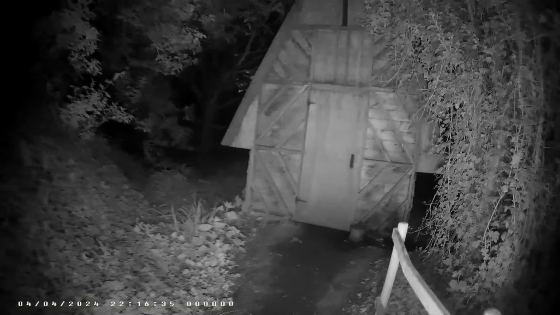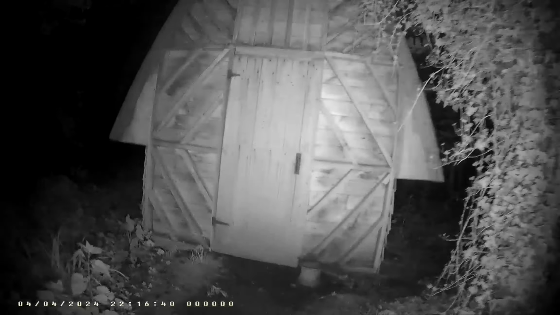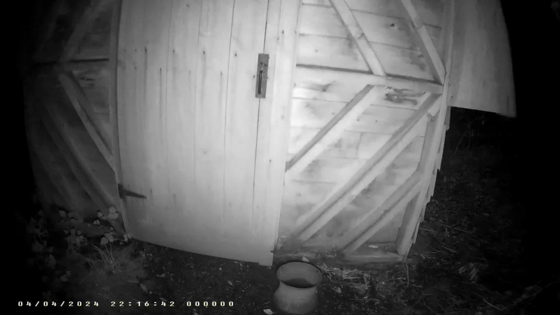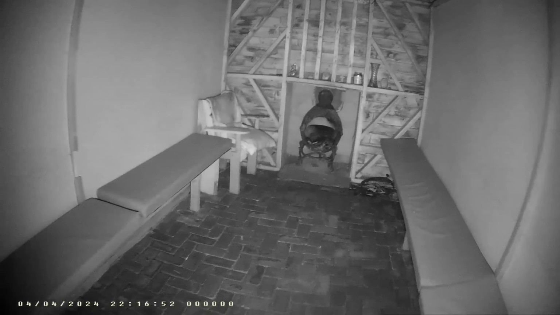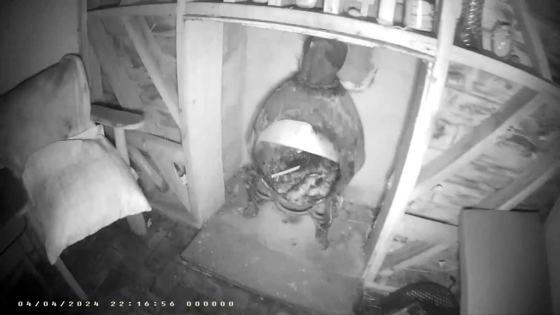There we go. That's a part of the fire that was in here, I think. Well, there's, oh yeah, the fire's falling to pieces.